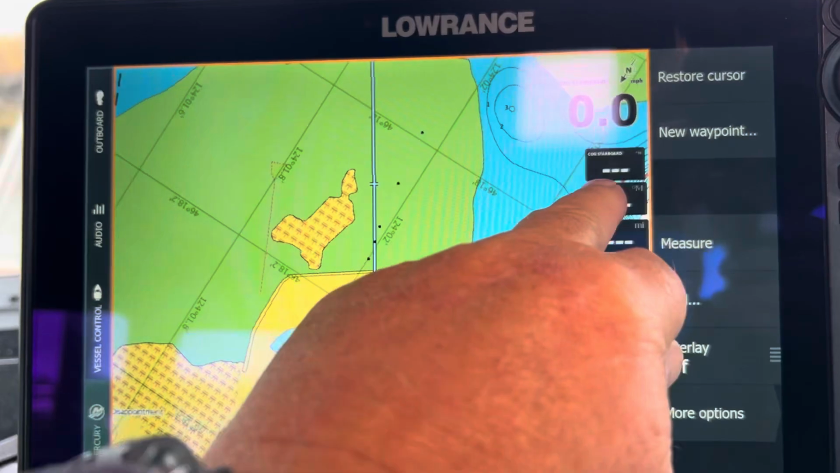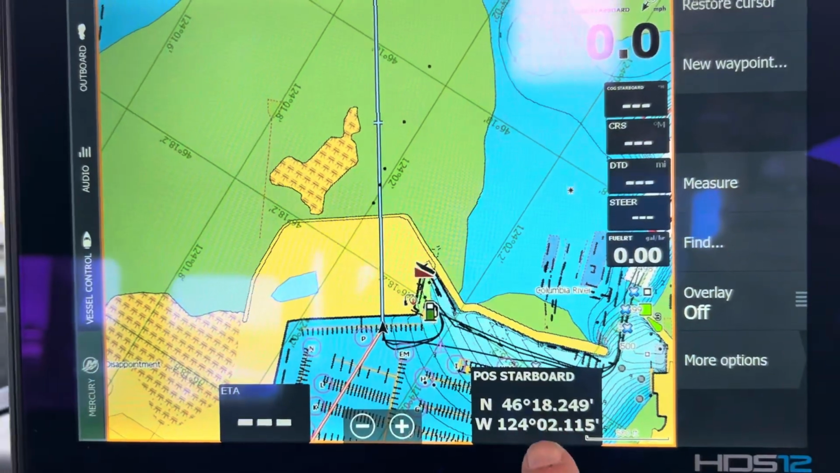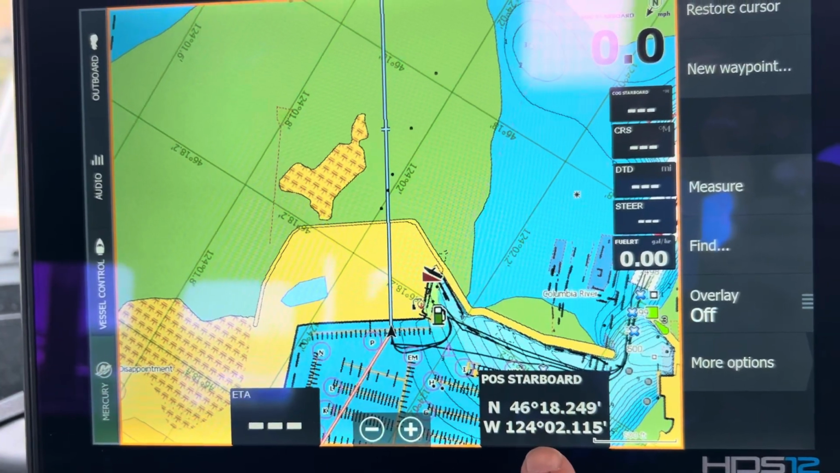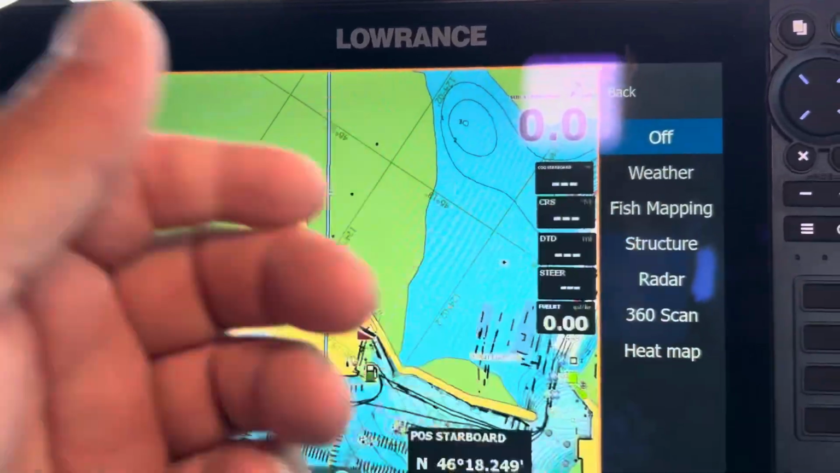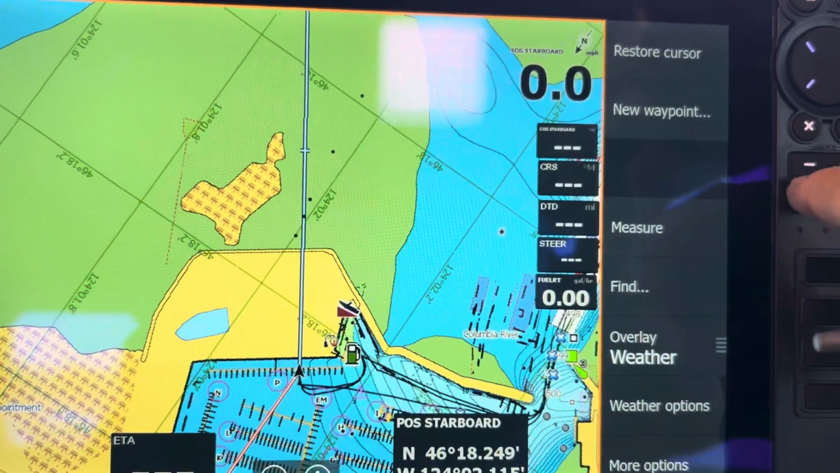Over here, you can see I have different data on here. One of the most important ones, which I always set up for anybody, is the longitude and latitude up here, because if you have an issue, this is the first thing you want to look at. You can go in here and do overlay data. I can come up here and put weather in. Let's just take a look at that and see what's going on. Let me zoom out a little bit.